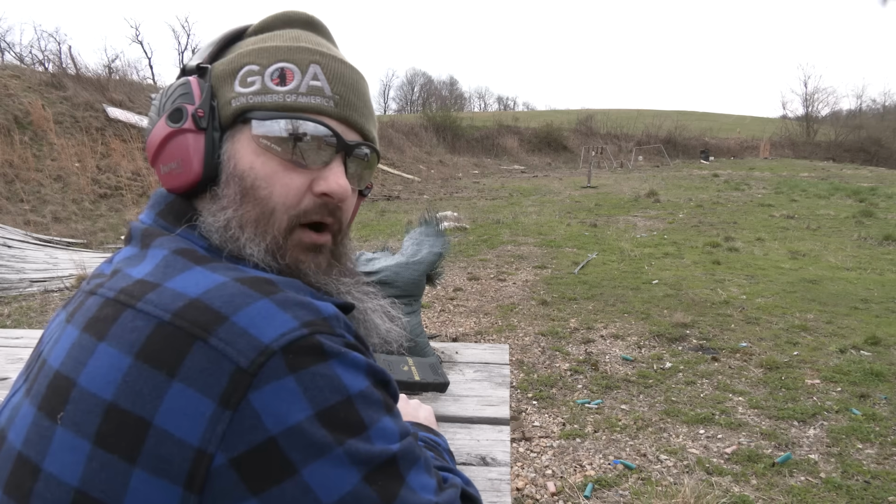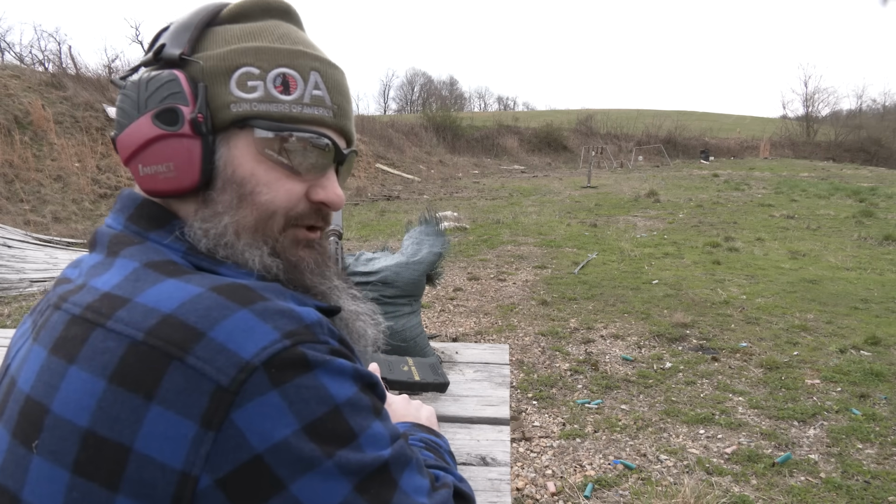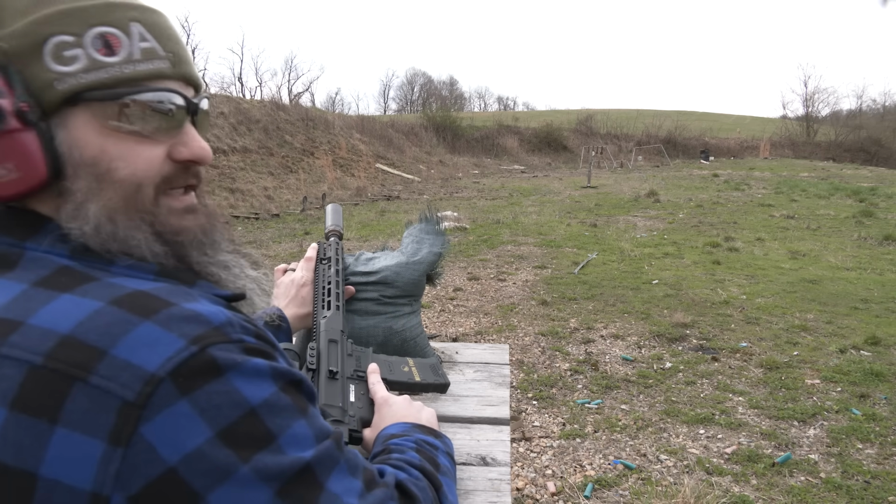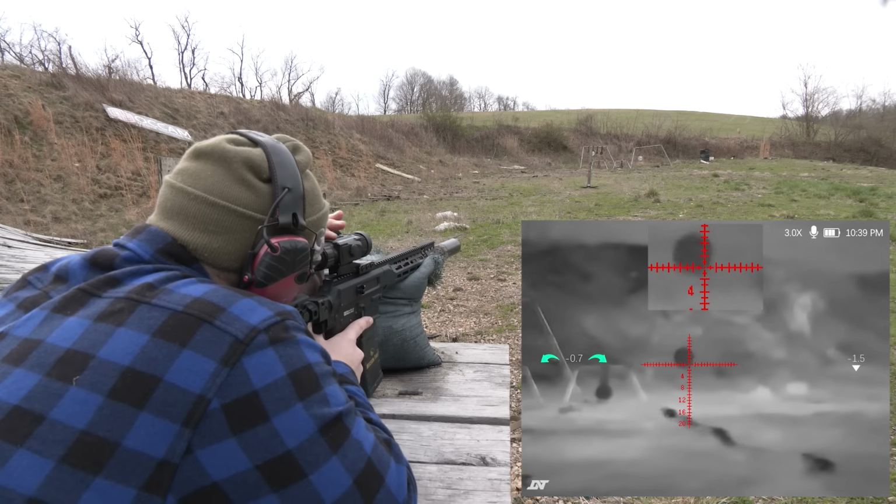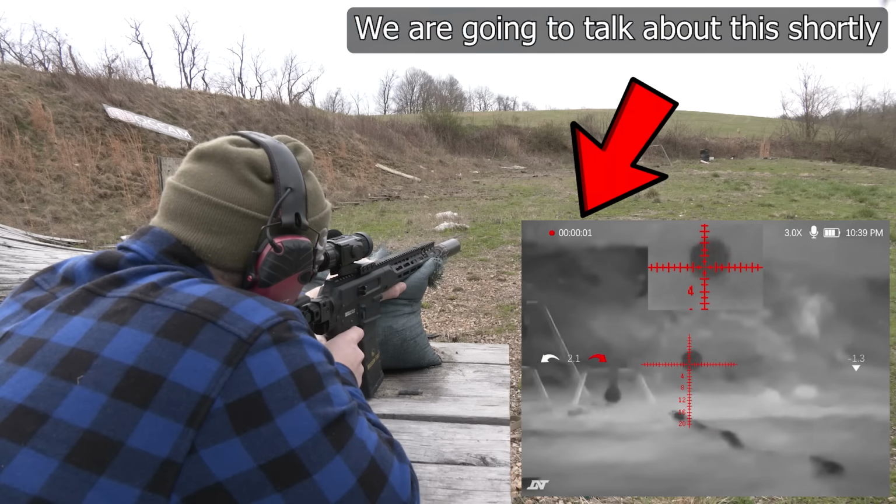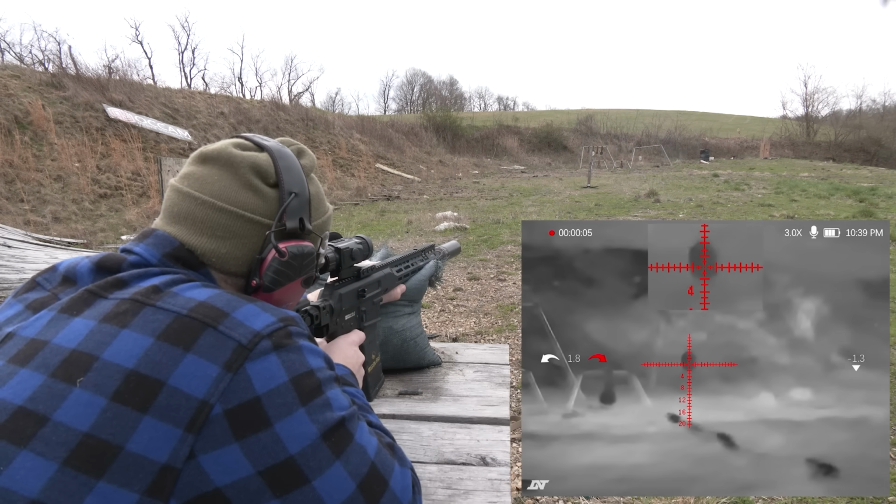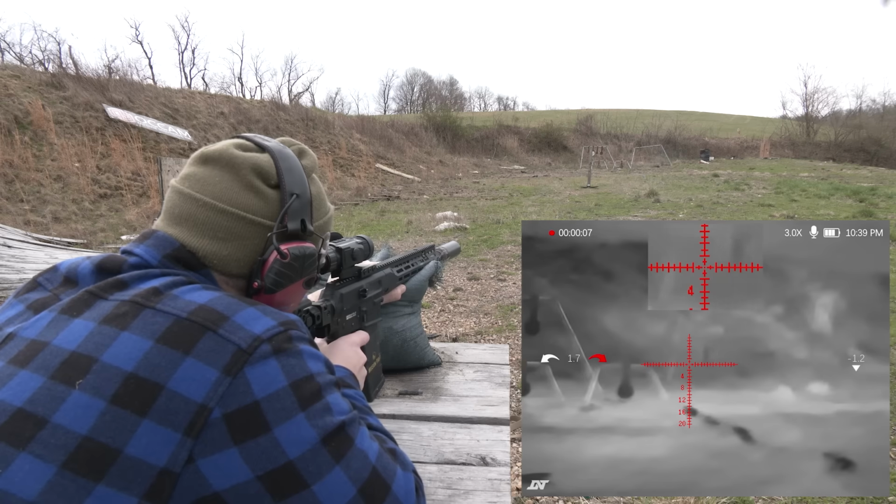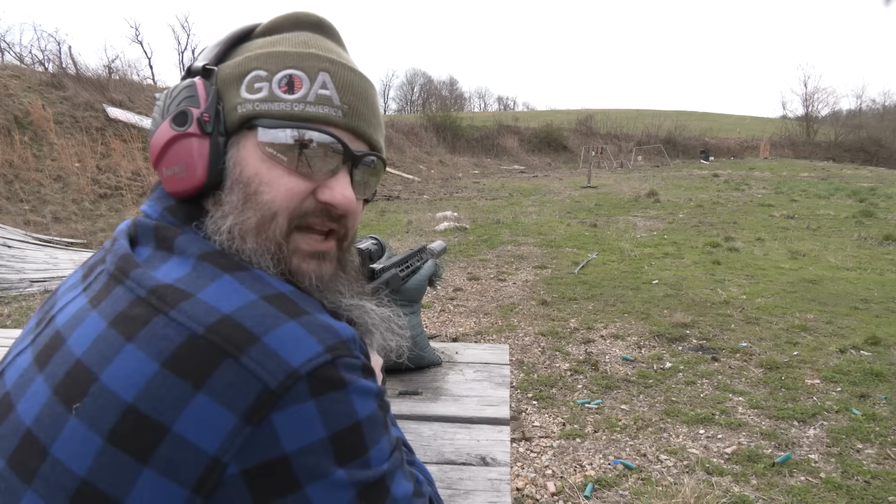All right, my target has gone cold, but there are some steel targets down there that are a different temperature. So let's see if we can hit one of them. And record. Recording. I'm going to say that it works.